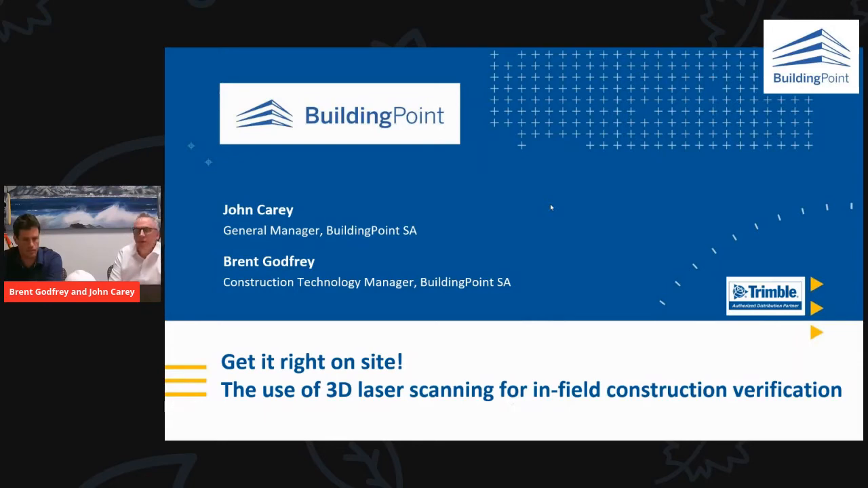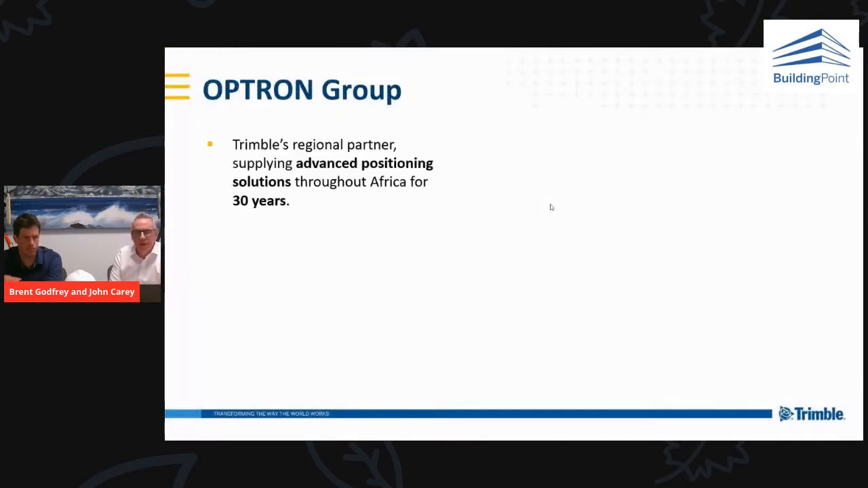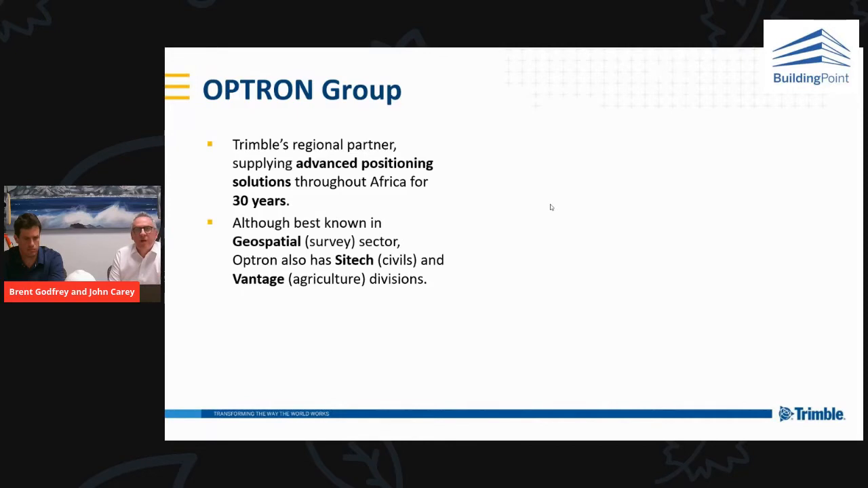So I'll jump on a slide here, and first of all, I'll give you an introduction to the Optiron group. Some of you will have probably heard of Optiron. This is our parent group that BuildingPoint is within. Optiron has been Trimble's regional partner, supplying advanced positioning systems throughout Africa for about 30 years.